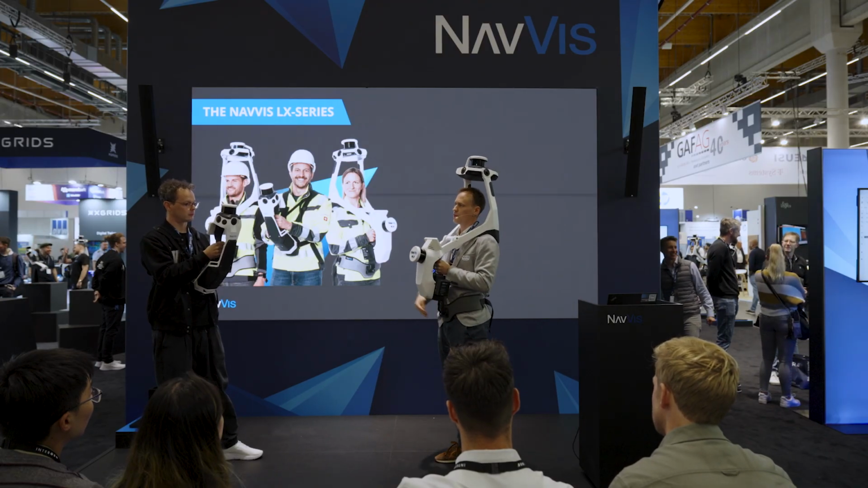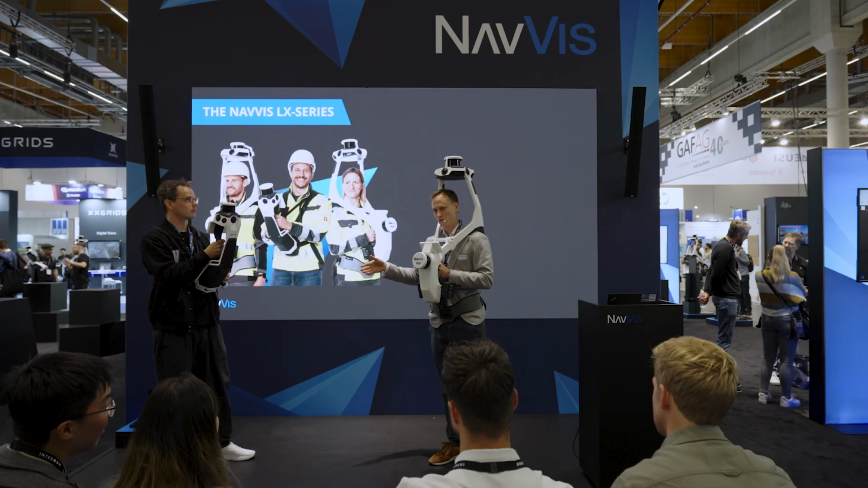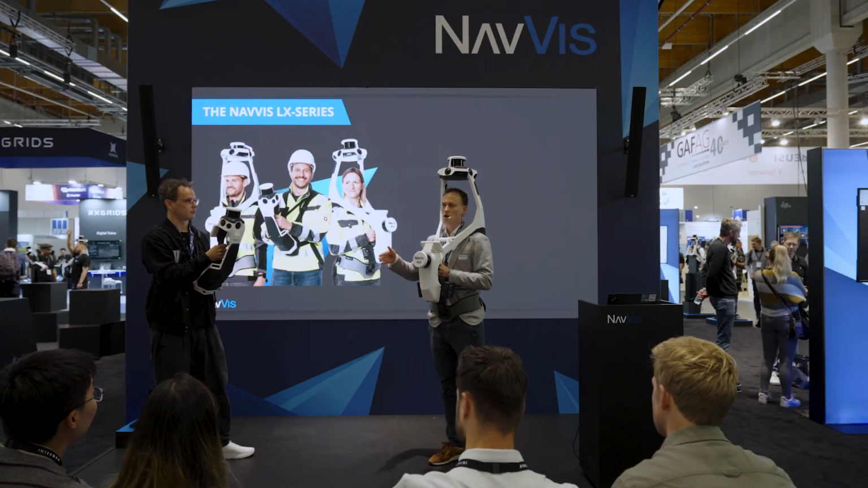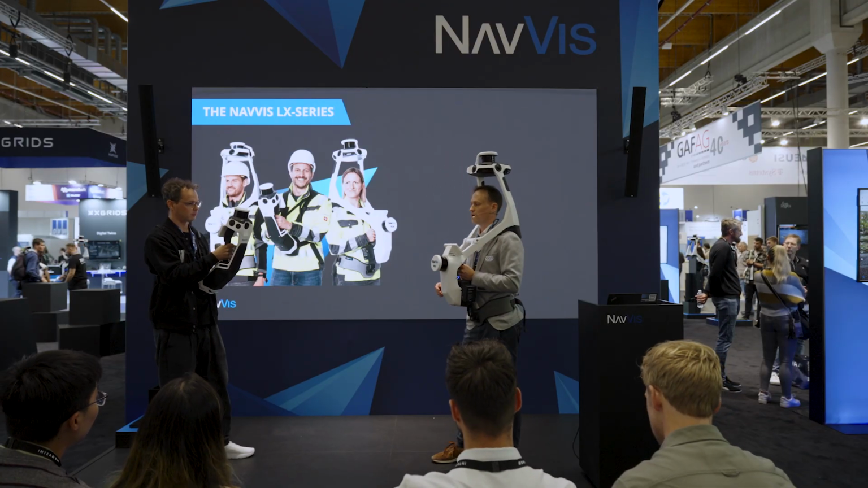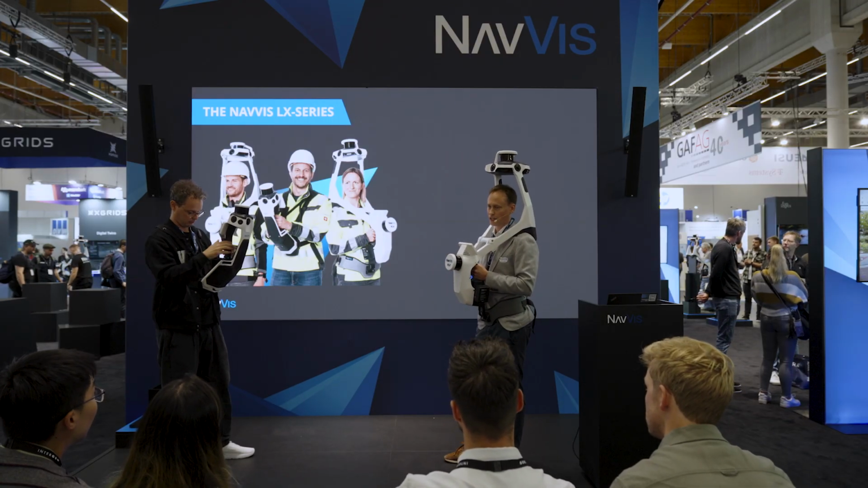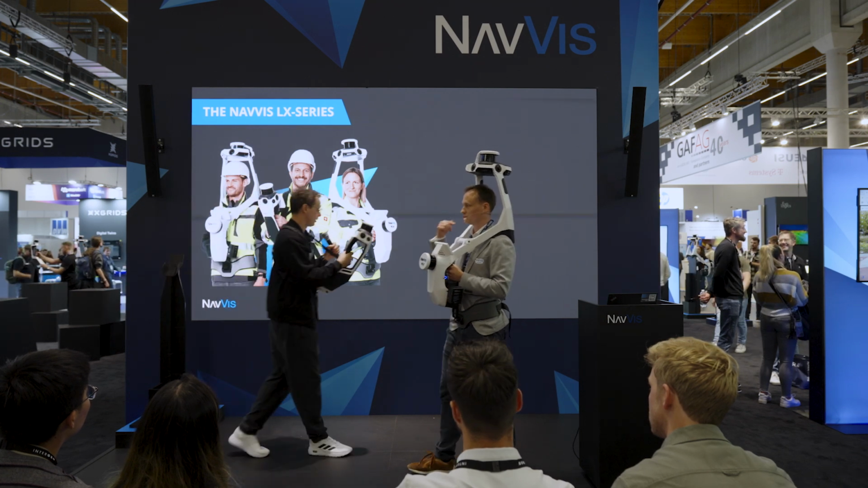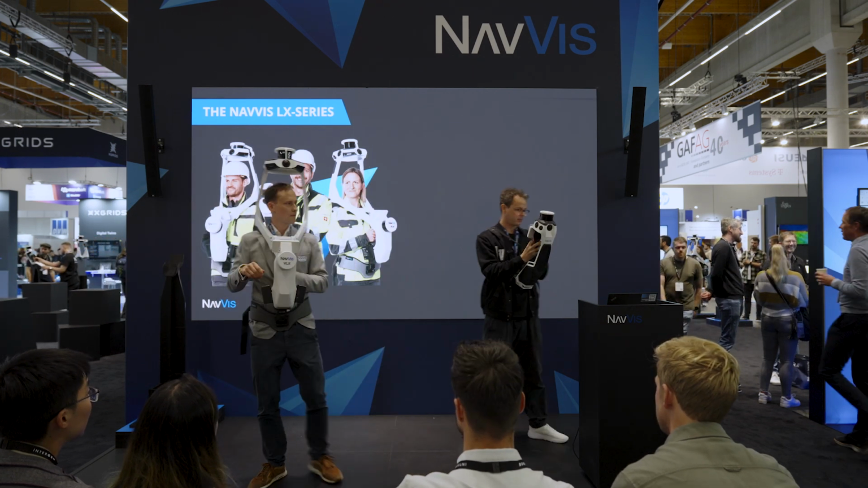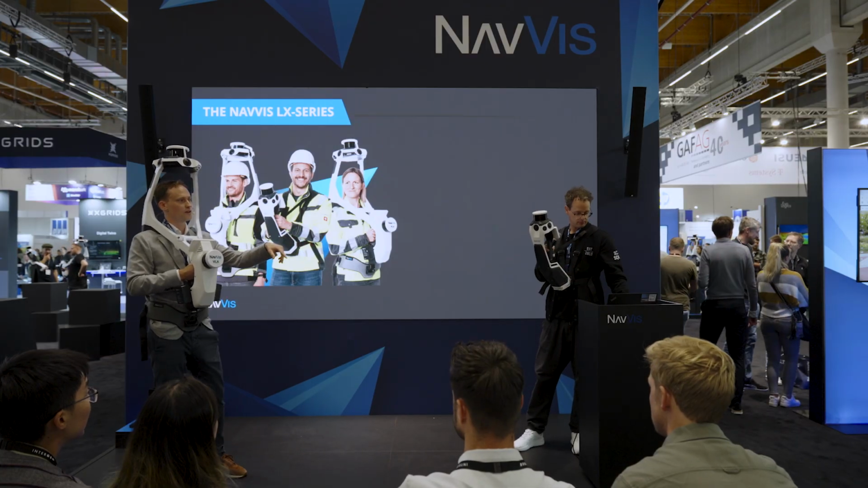So that is why we said, okay, let's apply the same three-part principles on a much smaller form factor, which is why we introduced last year at Intergeo the NavVis MLX, redefining handheld capture. And I think now we start with a live demo. Hopefully it works. I'm sure it will work. If not, we're all going to have a little fun.